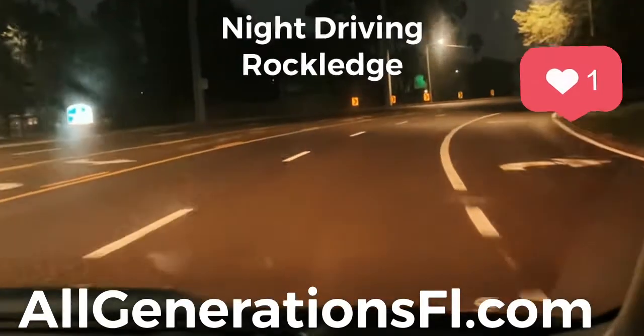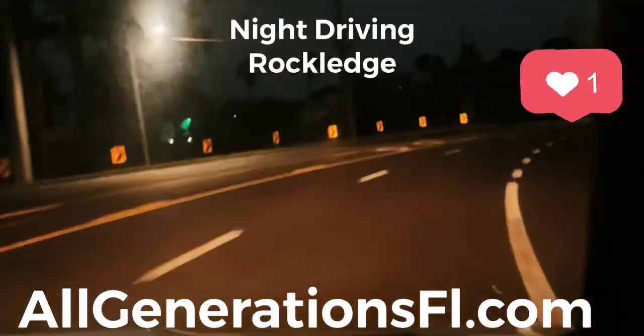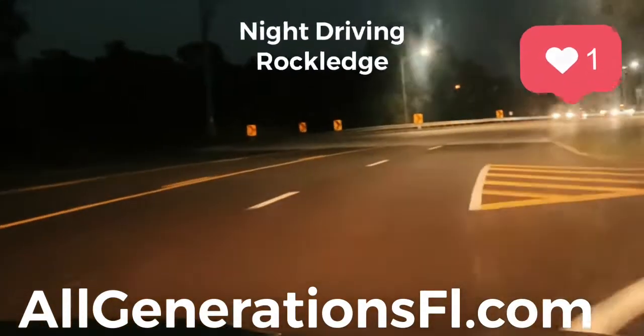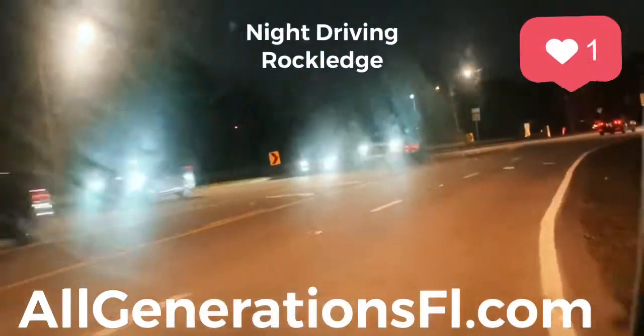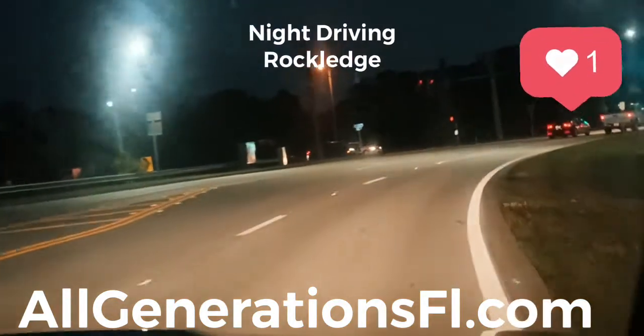So we're going to pass all this. We're making another right turn. Watch the space with the white line. Good. Good, good, good. Keep going. All right. At this point, we see that they're all stopped. So it's a red light. Maybe. They're moving. Green light. So turn signal to the right. All right. Follow that curve.